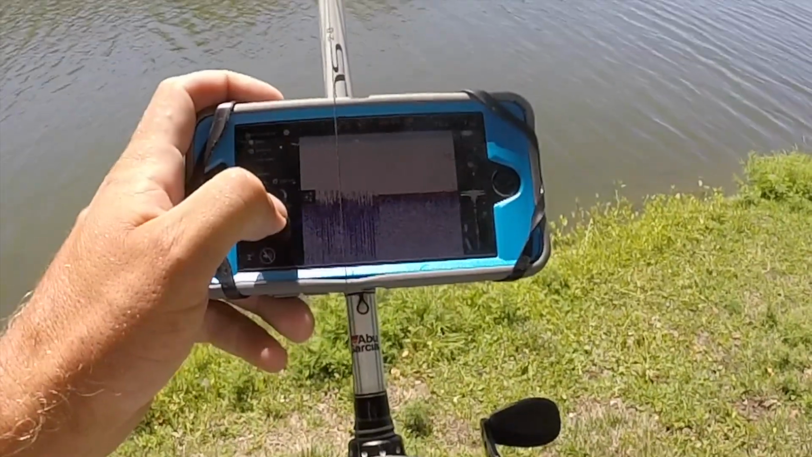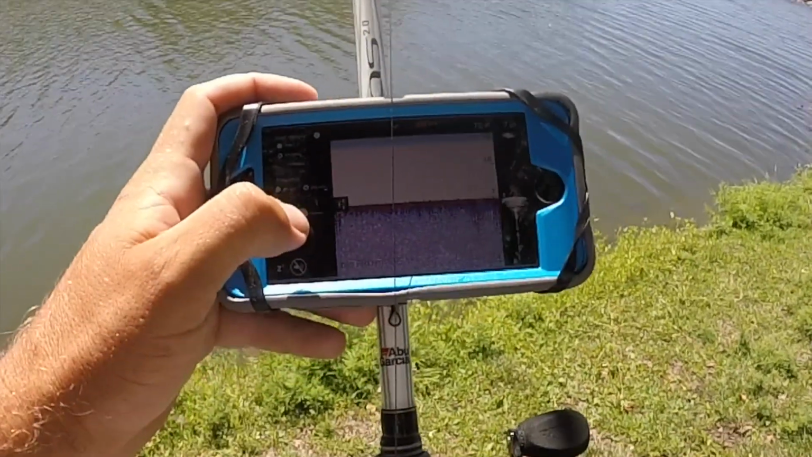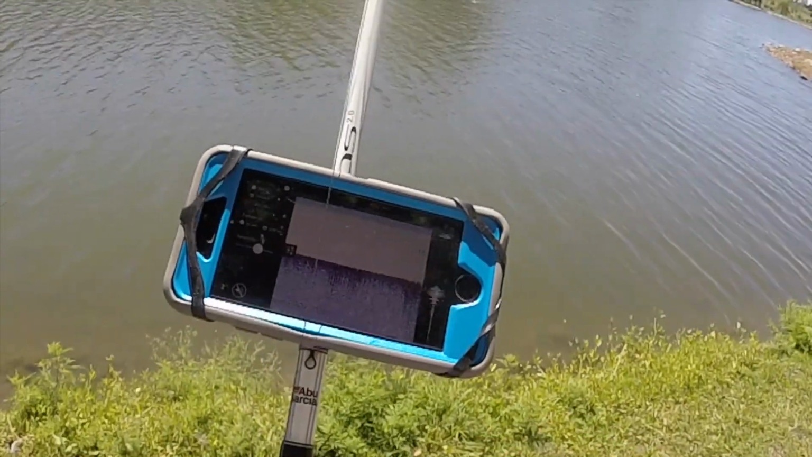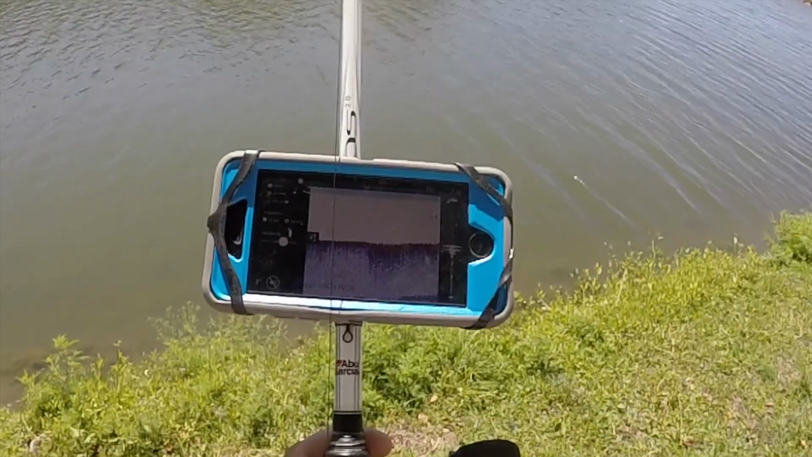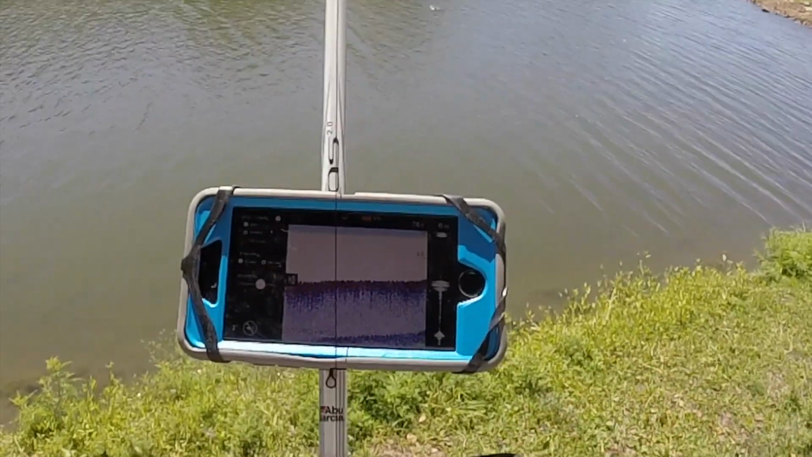So I'm going to adjust the sensitivity until I start to see a little less clutter and a little bit more what looks like arches, because you can tell that's definitely the fish when you start seeing the arches on there. So as I reel this in a little bit, it's going to start to come up as far as depth, and we'll be able to see if there is any vegetation down there. There probably isn't in this lake. There's not a whole lot going on down there, but it's pretty awesome.